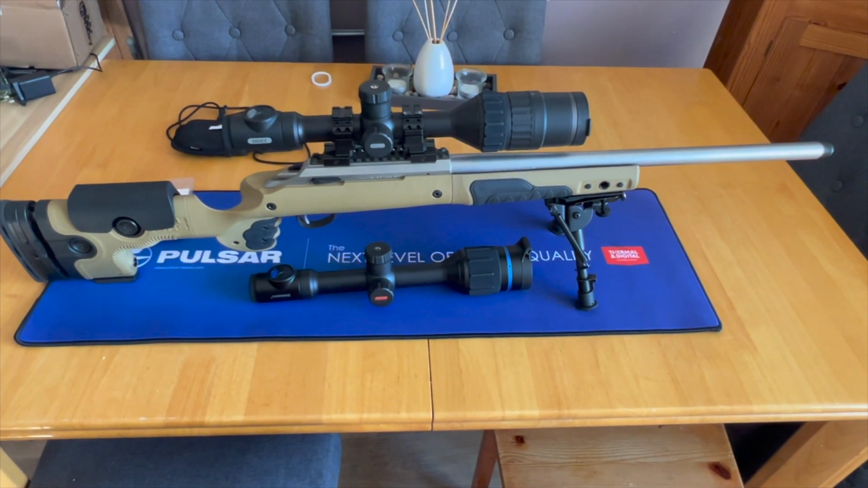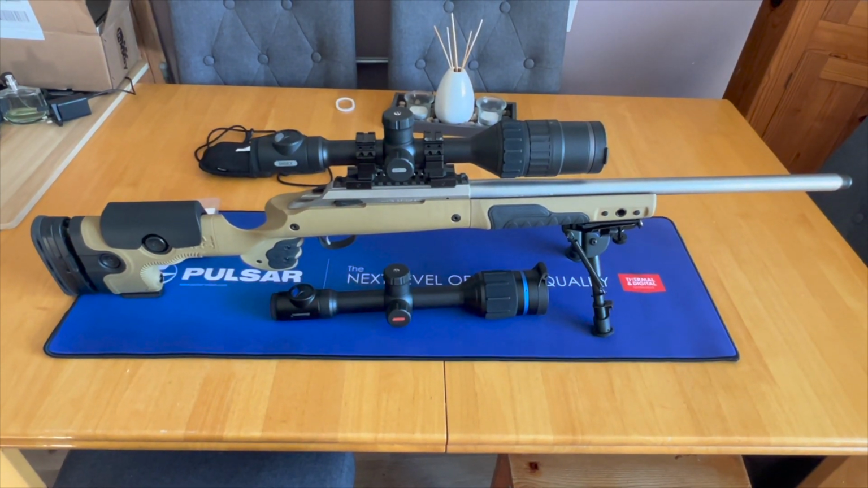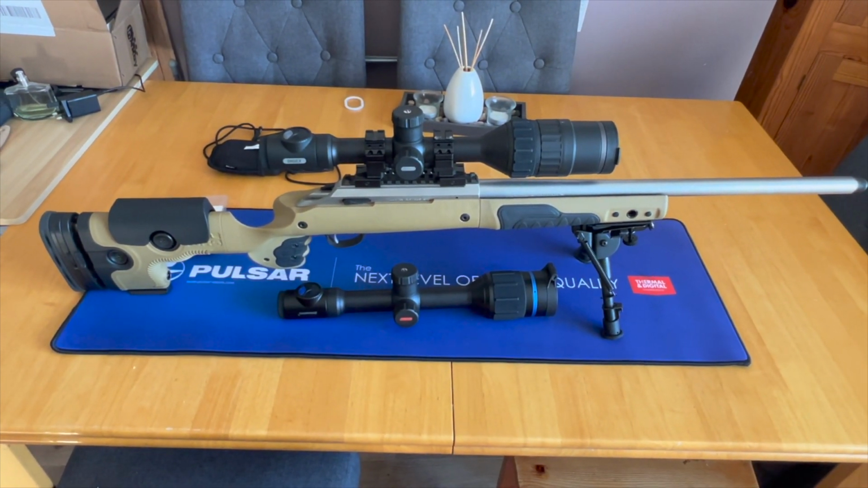So guys, I'm heading out foxing with Robin tonight, and I've just picked myself up a Thermion XP50 Pro. So I'm now going to take the XC50 off the foxing rifle and put the Thermion on.